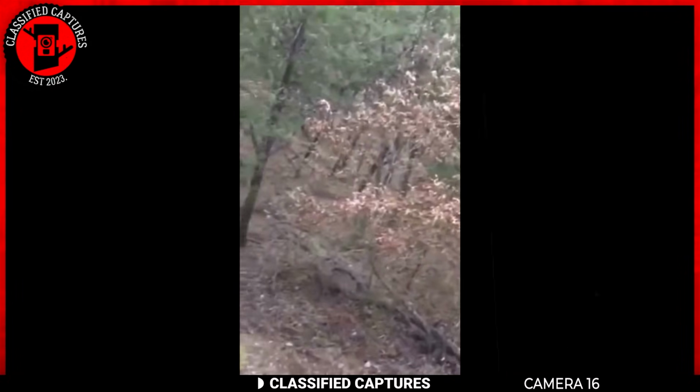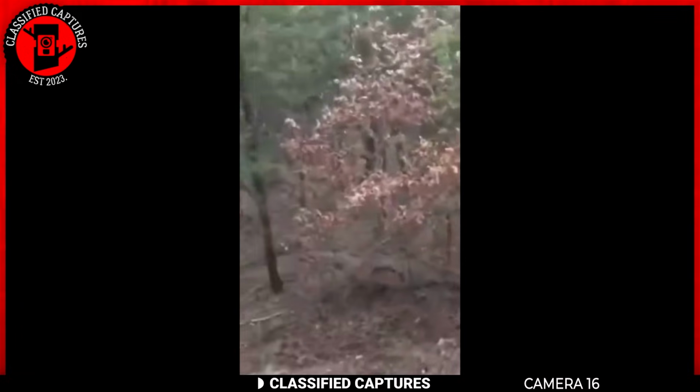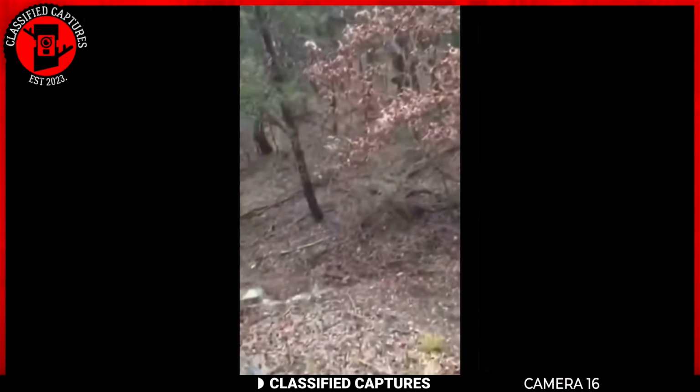Did you see that? It was a pale creature with humanoid limbs, but it was running on all fours at a very high speed. This is definitely not a cow.